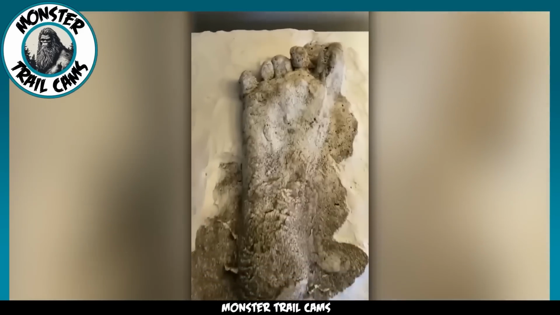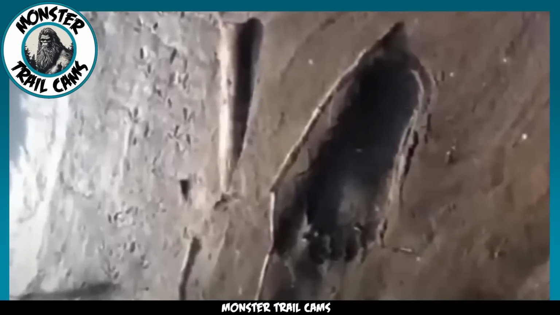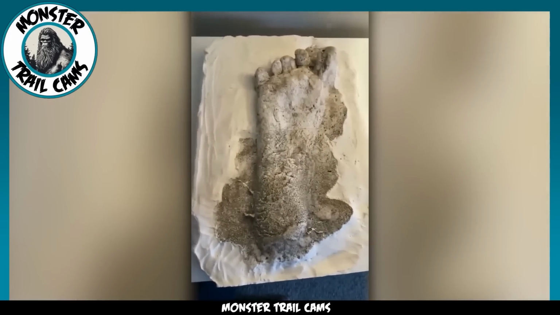They leave no doubt that we are dealing with an immense creature here. It's remarkable to think that despite the abundance of evidence pointing towards the existence of Bigfoot, we have yet to catch sight of this elusive creature. How can something so large and distinguishable manage to keep itself hidden from humankind for centuries?